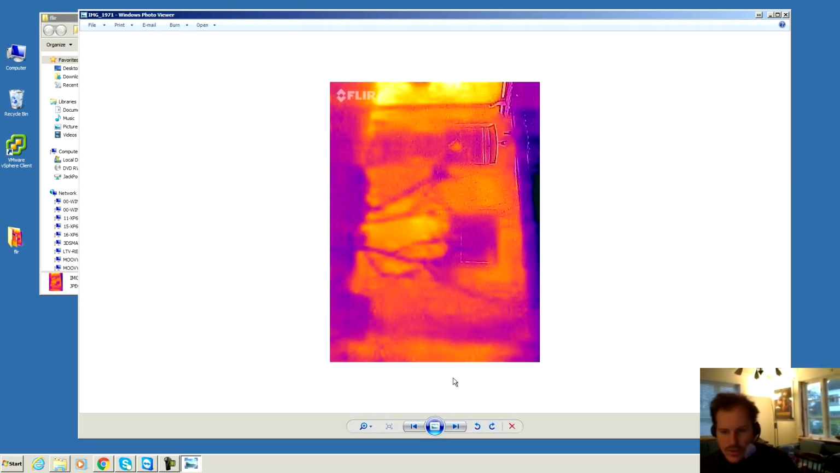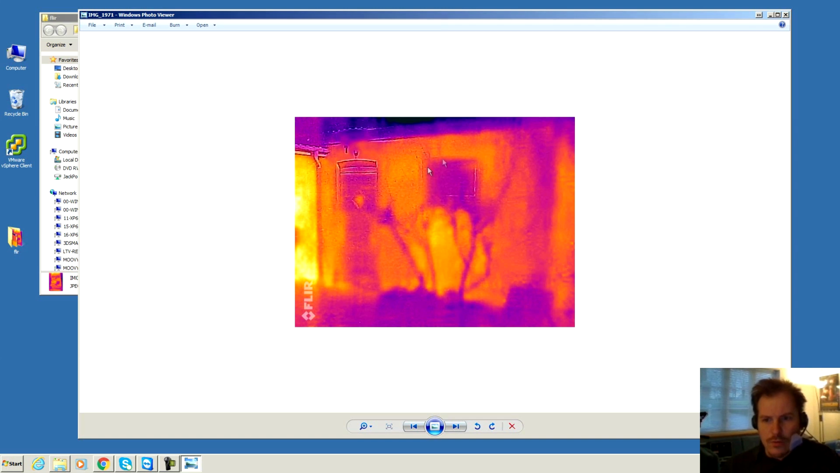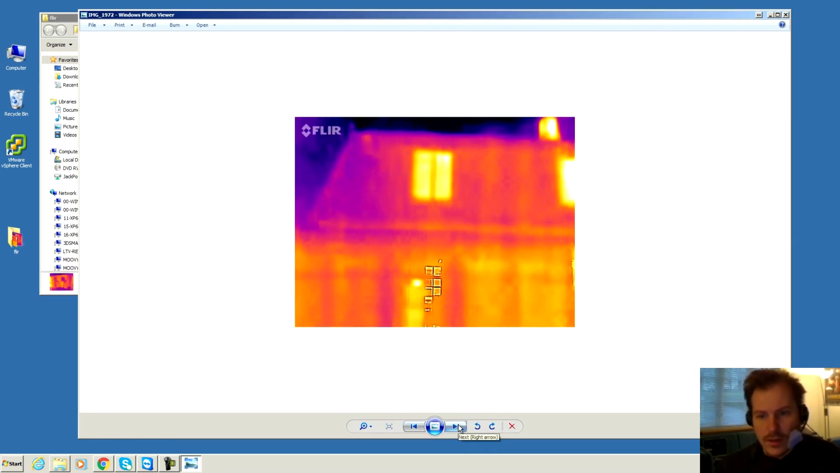I see the resolution is not the highest, so well, this is a picture of, yeah, the server room is over here behind that wall, and this is the door, and over here is a lot of heat. It's not very good, that picture. Let's go next. This is a picture of the first floor.